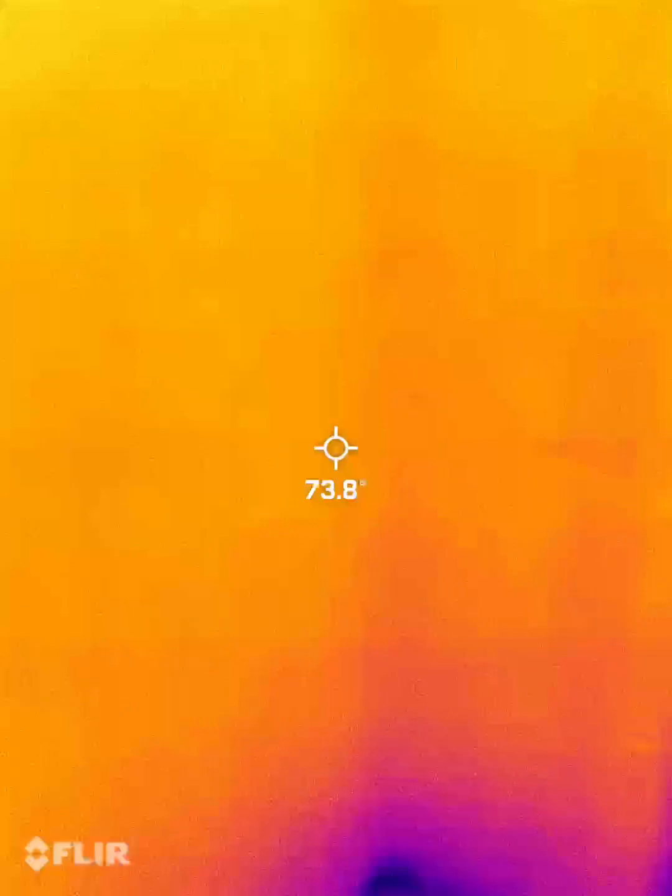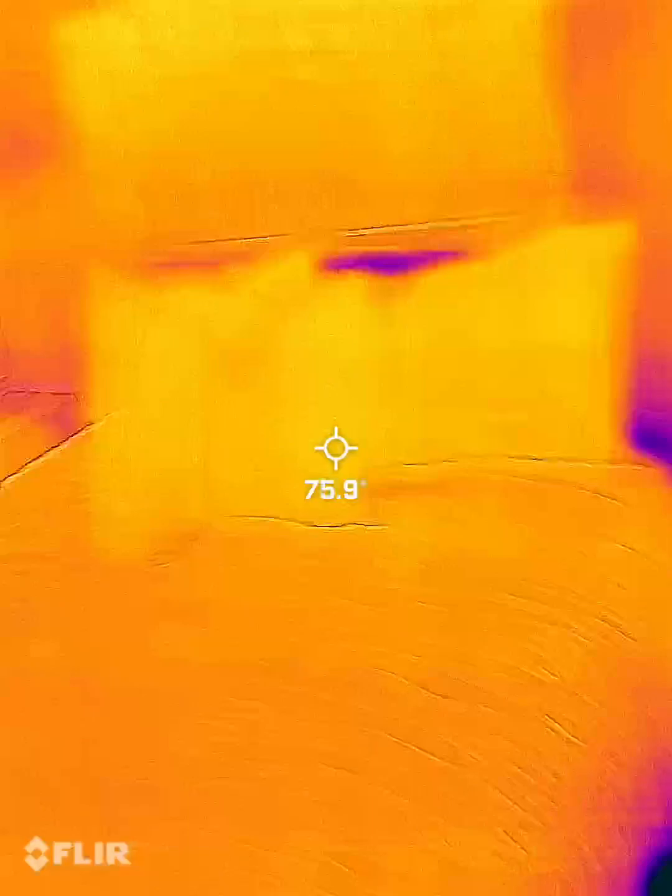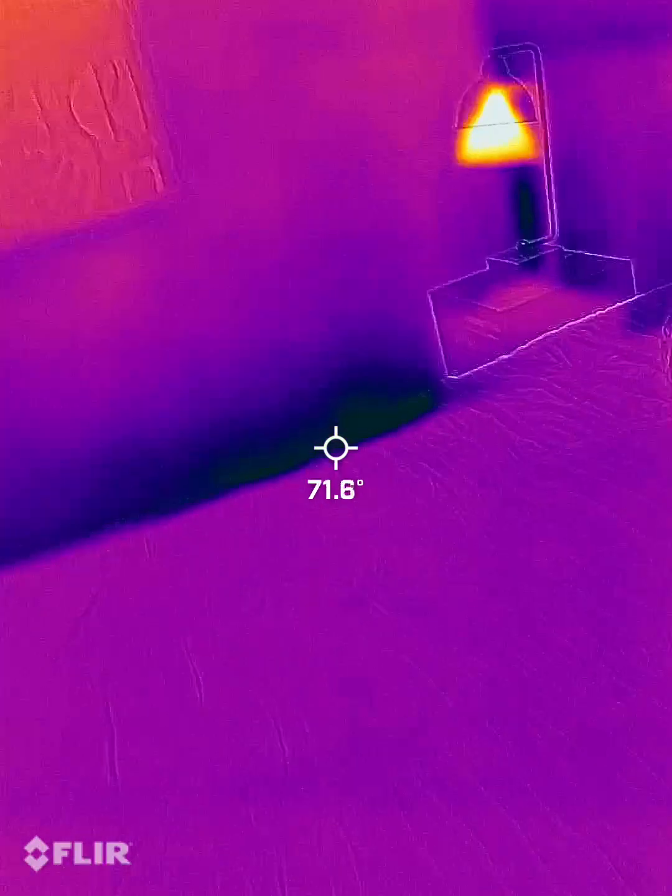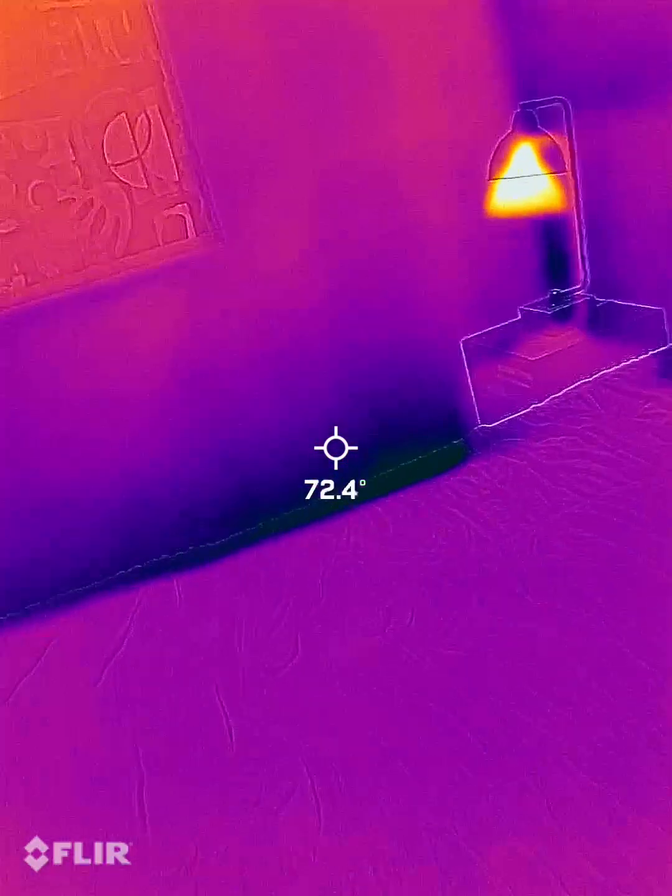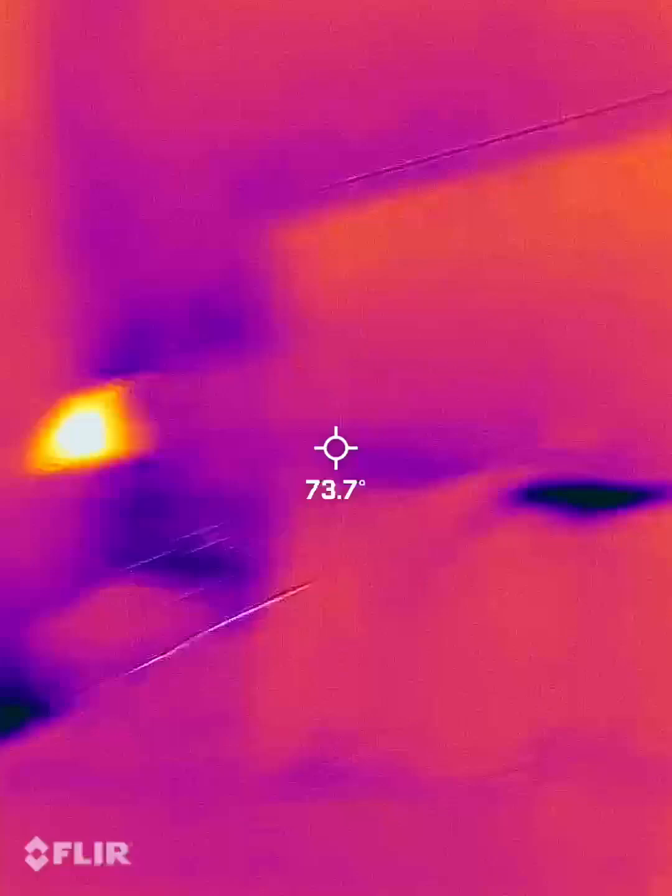So yeah, for the most part, it looks like it's just missing insulation most around the house. So if you want to improve on heating and cooling costs, fill in the wall cavities and fill in the attic.